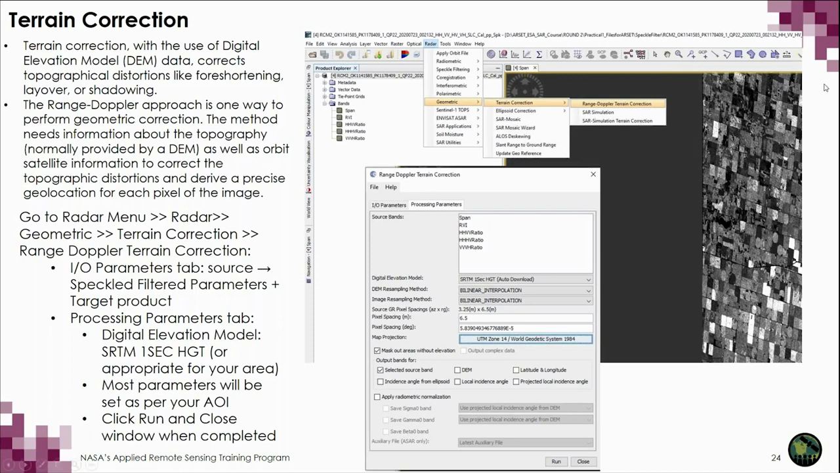To process this, you need again to go to the Radar menu and the Geometric dropdown, selecting the Terrain Correction and then the Range Doppler Terrain Correction method. The Range Doppler Terrain Correction window will open. And again, under the I/O parameters, you want to make sure that your source is the speckle filtered parameters and that you've indicated a place for your target output.